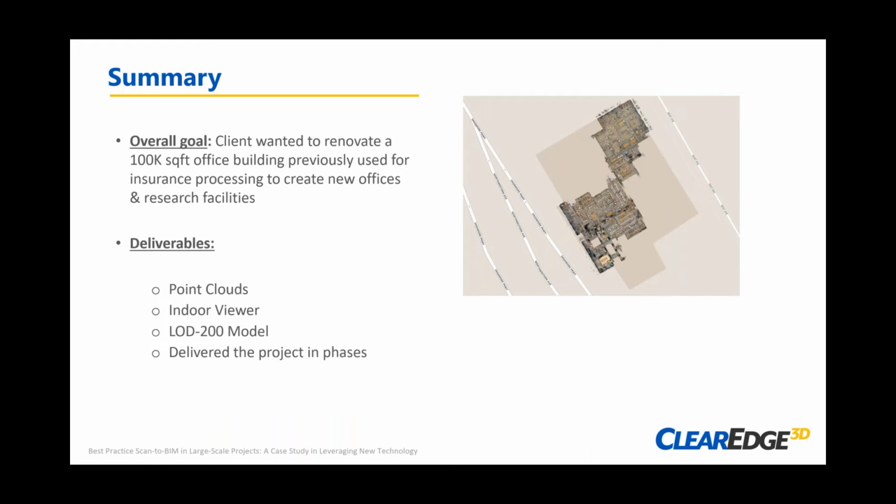Yeah, so this is a relatively simple project in terms of laser scanning practice, and I wanted to share it though because it was a great example of how we combined several tools and took advantage of the wall extraction in particular with the ClearEdge software.